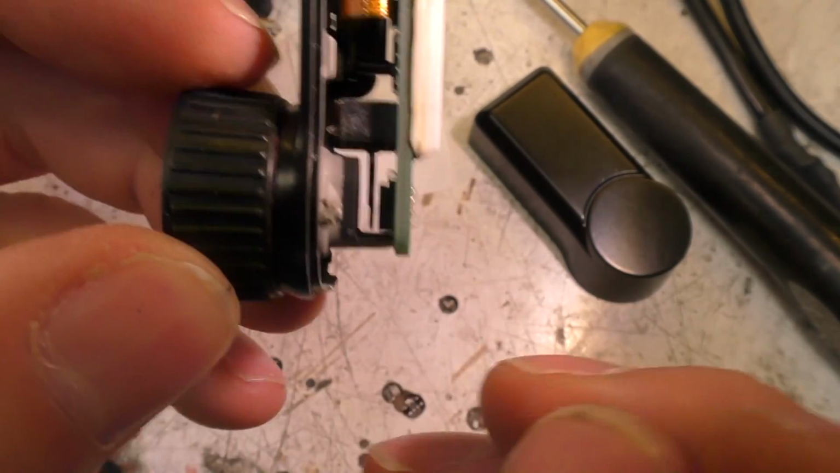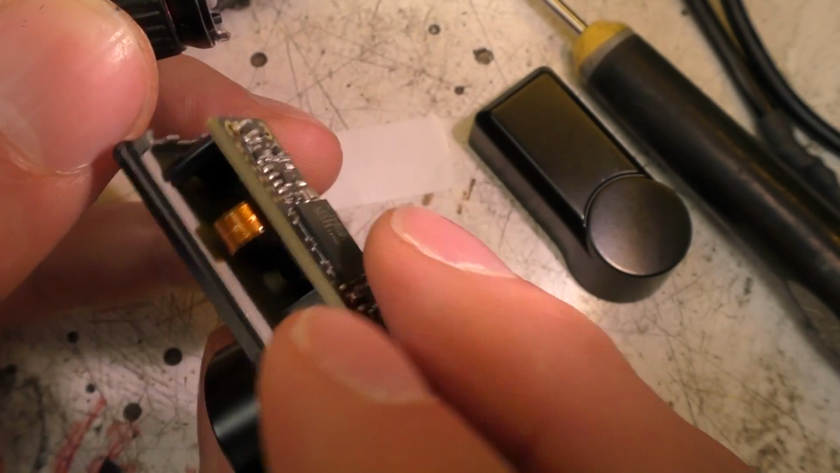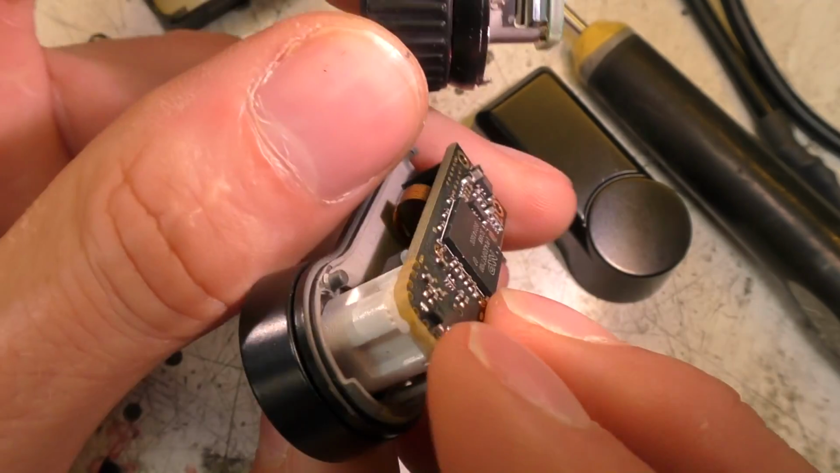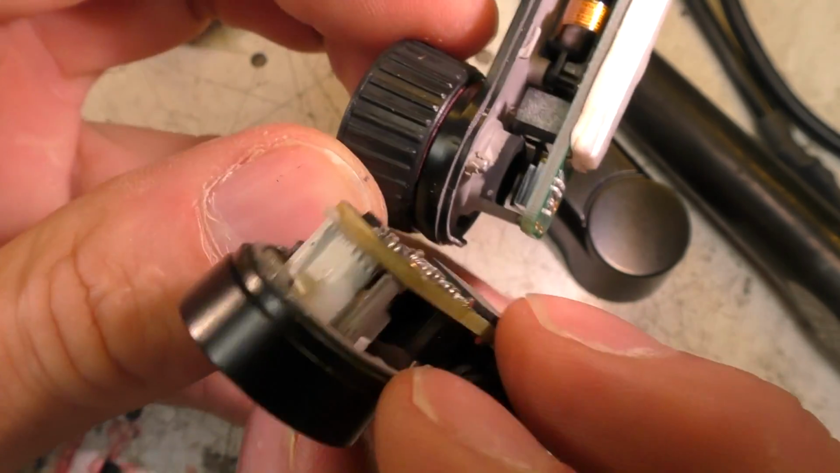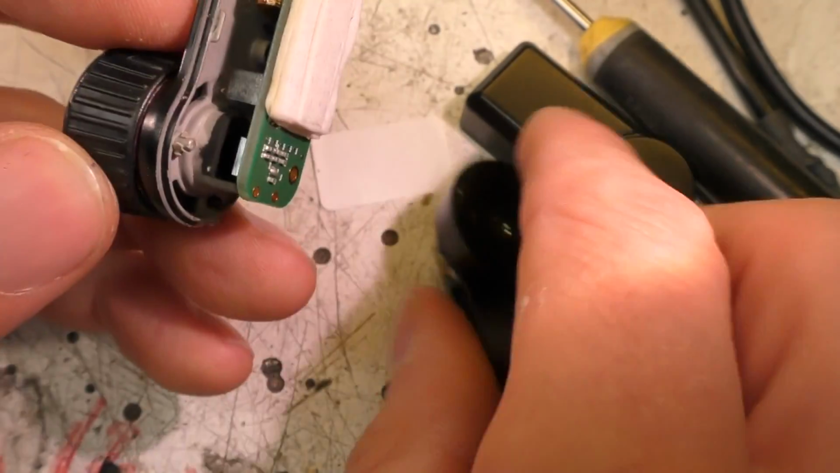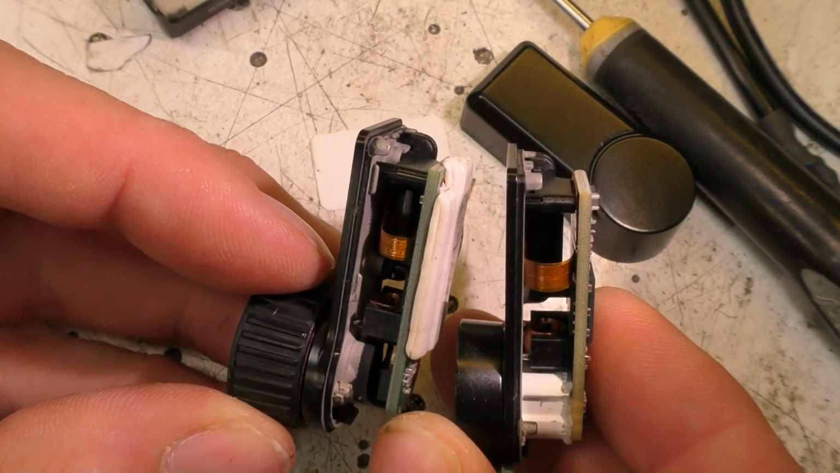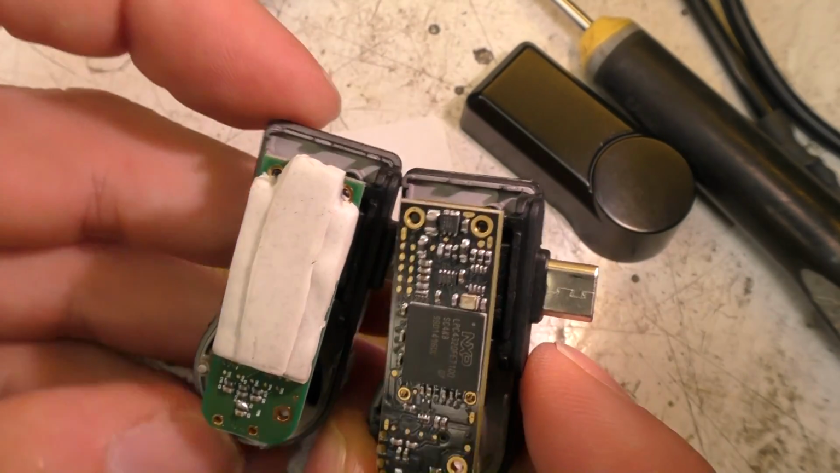You can actually see quite nicely in there. This is the older one, where we had this plastic lens assembly with the lens mounted in it, which was a bit of a pain to take apart and preserve the alignment. But obviously there's some similarities. The flex board is the same, and it's a similar size PCB.